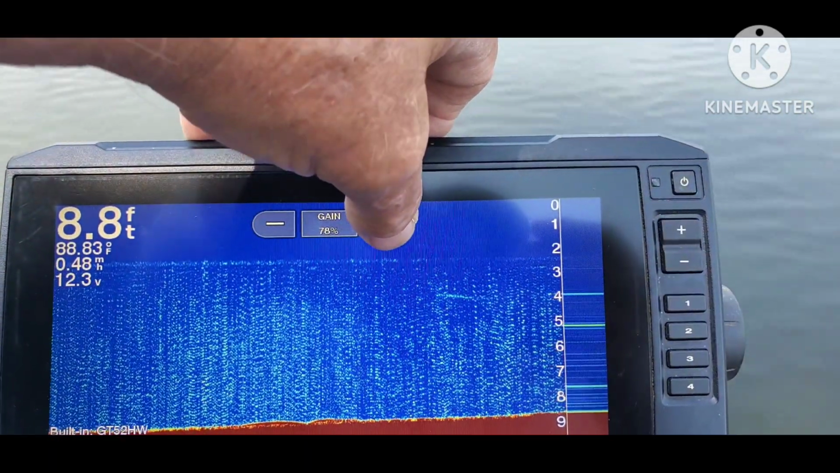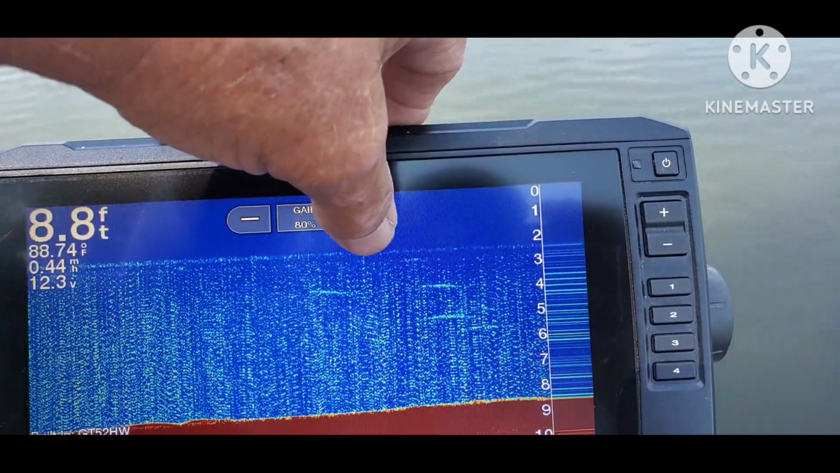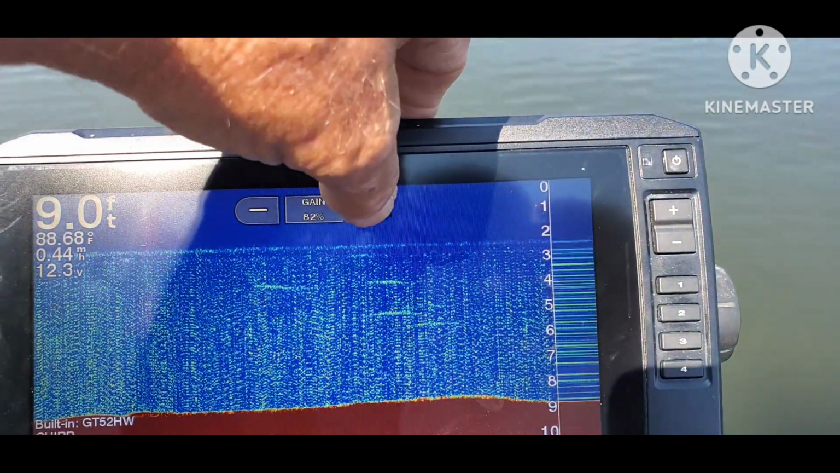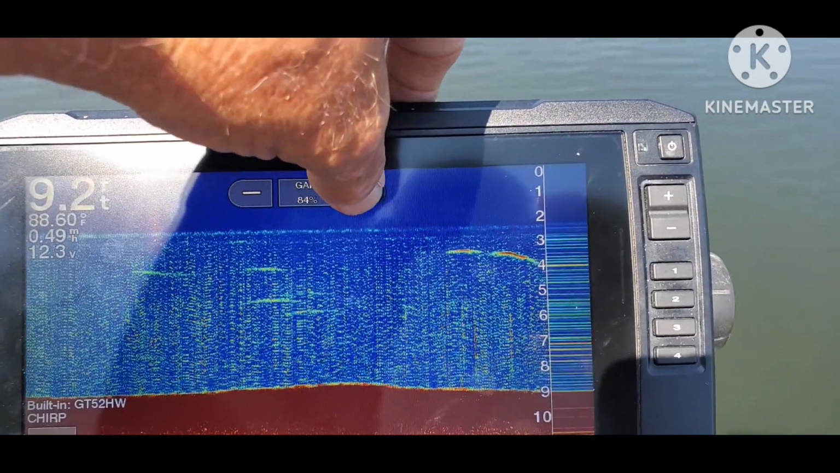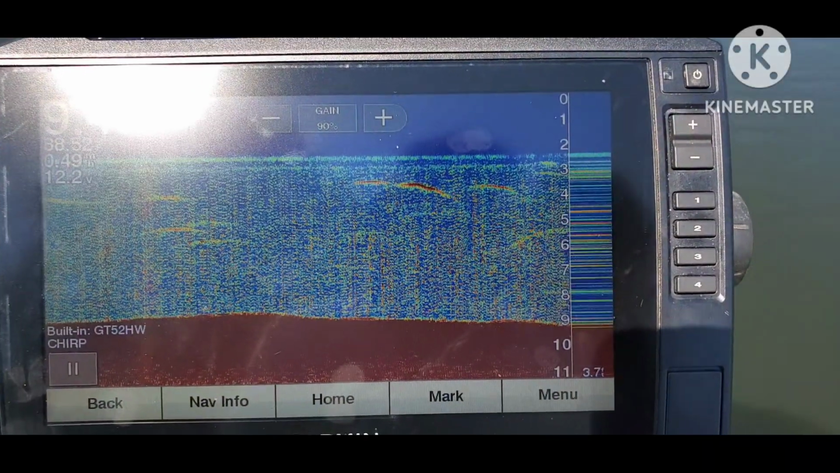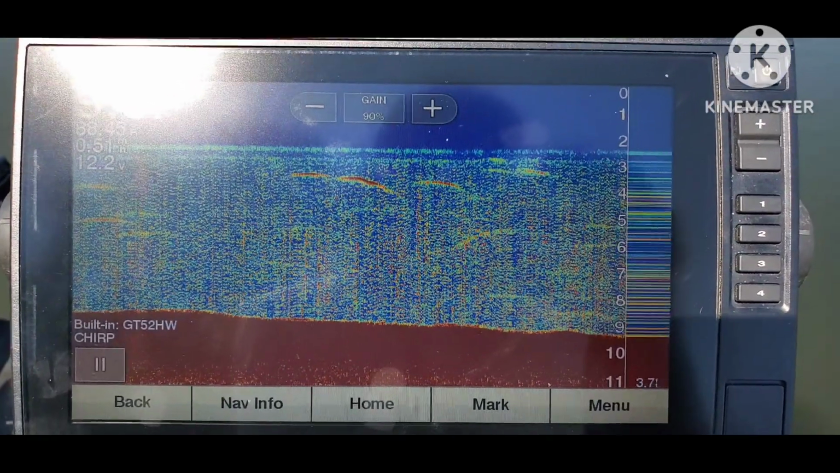But here I am up to almost 80, and I'm seeing some influence. I may be able to get a little bit of that out if I up the interference on the fish finder. I'd like to get it up to where I can use it at or above 90%, and that's not absolutely terrible. It's better than it was before I did all of the things I did.